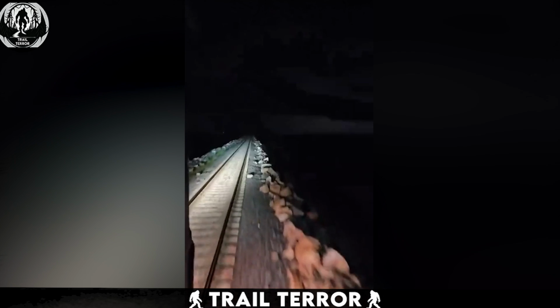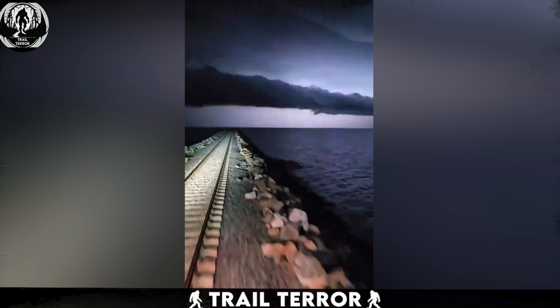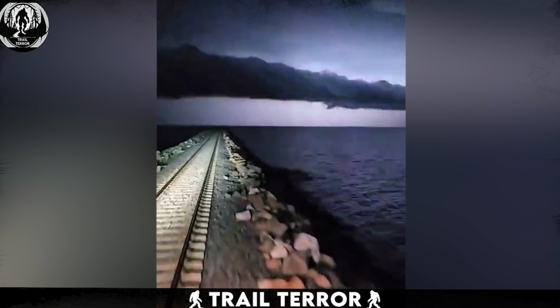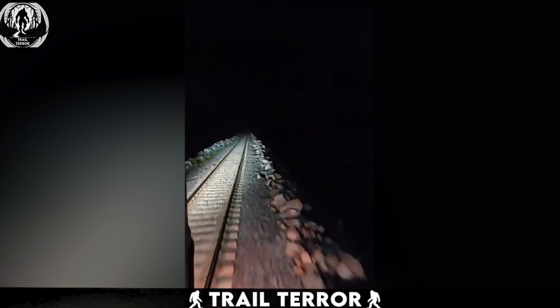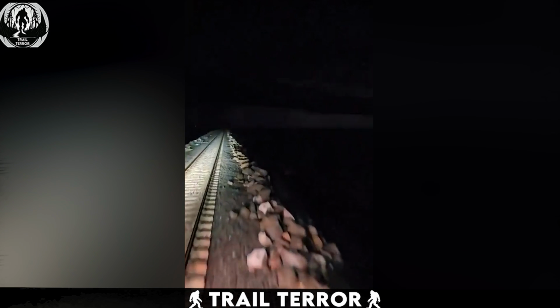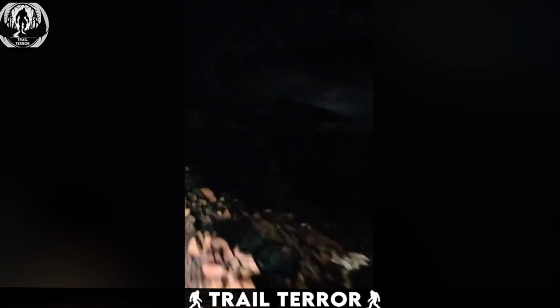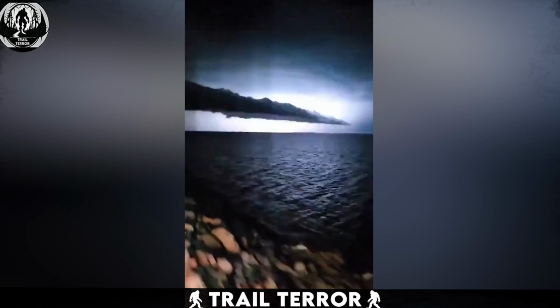From the captivating view of the front window of a train, this video is presenting an almost surreal scene. The train is traveling on a track with water on both sides, likely passing through a large lake or expansive body of water, and it's nighttime, which adds to the scene's intrigue. What makes the view particularly striking is the electrical storm occurring at the same time. There are frequent flashes of lightning, illuminating the surroundings dramatically.